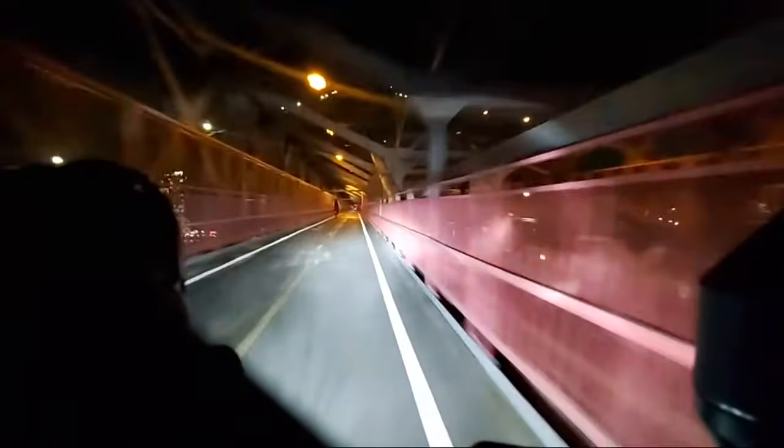Don't have the balls to make that turn as tightly as I would on a bike that's not carrying 5 batteries. This is a lot of bumps on this bridge.